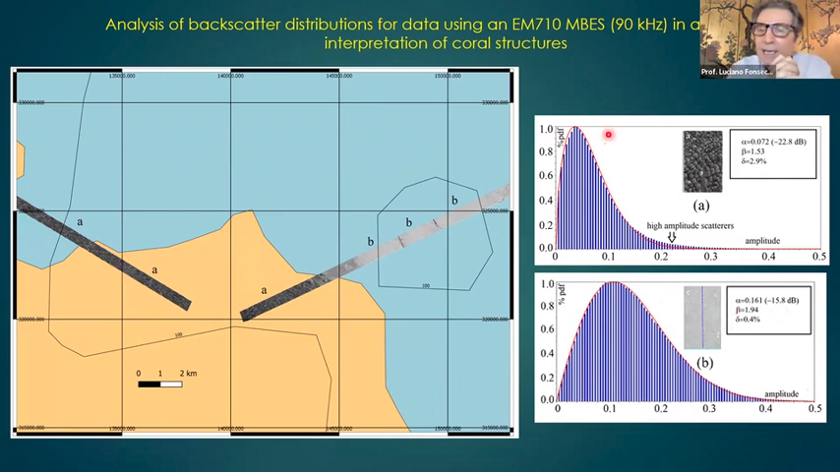But what is really interesting is the beta parameter. In B here, the beta parameter is 1.9. Well, very close to Rayleigh. Using my logic, I do not expect the presence of high amplitude scatters. But if I look here, there's a huge distortion, 1.55. It's close to an exponential distribution.